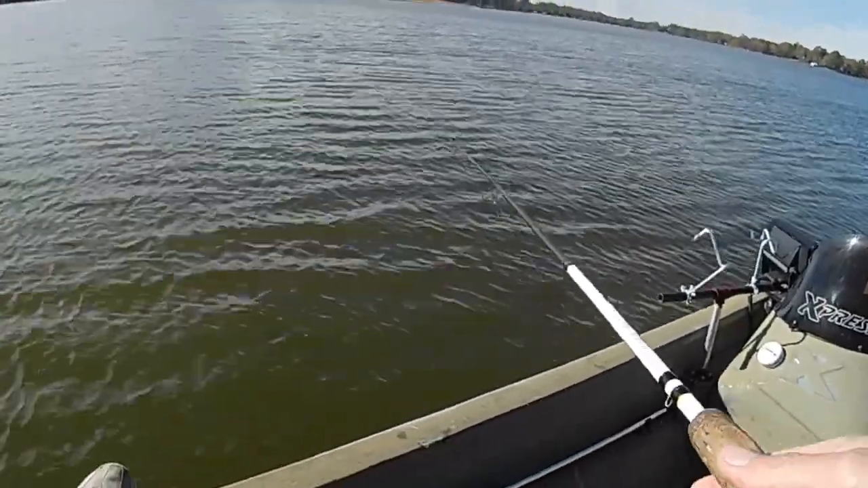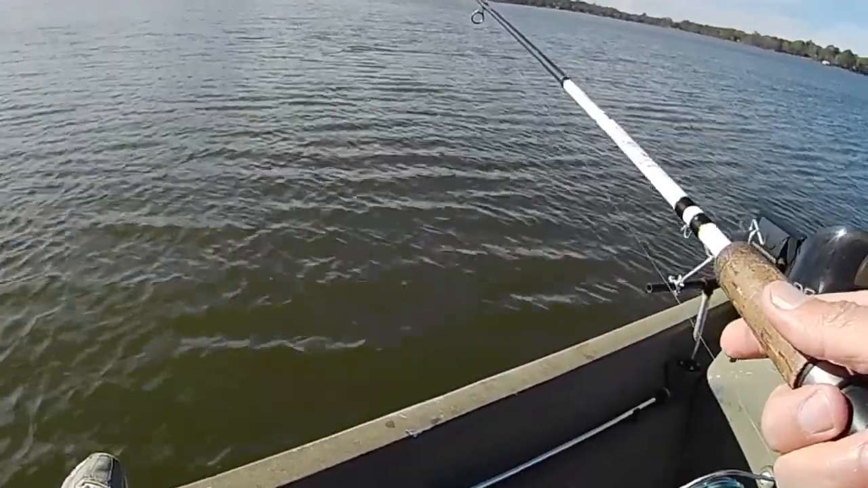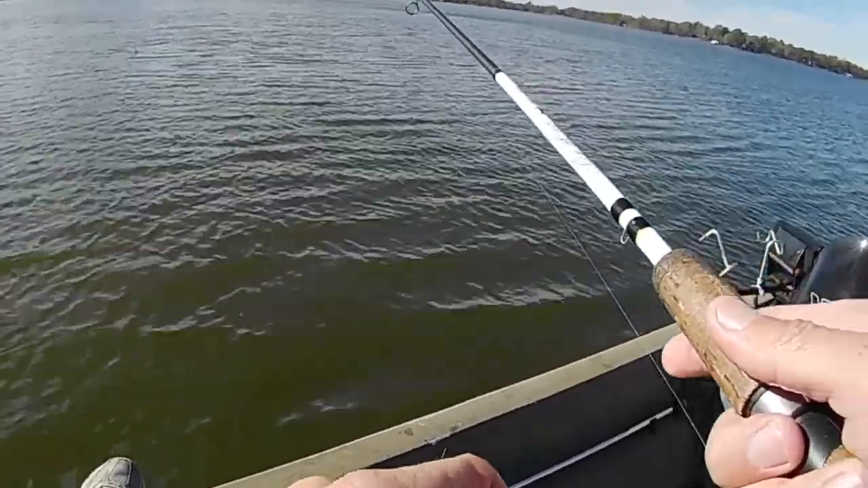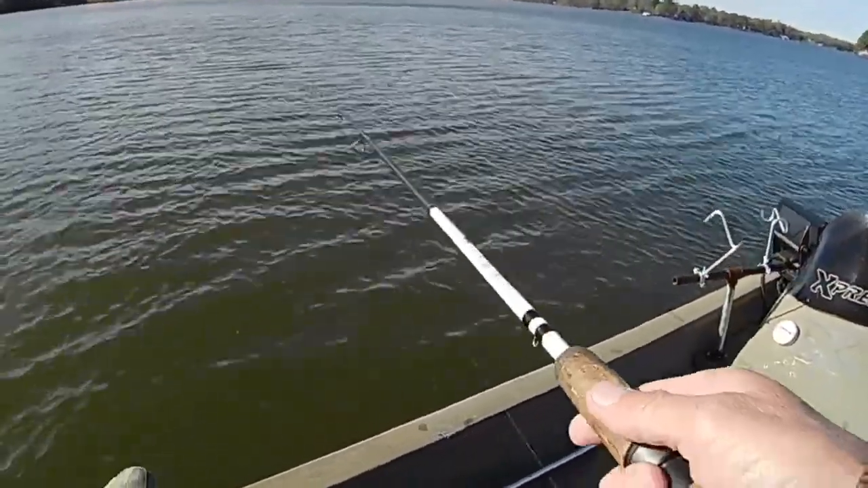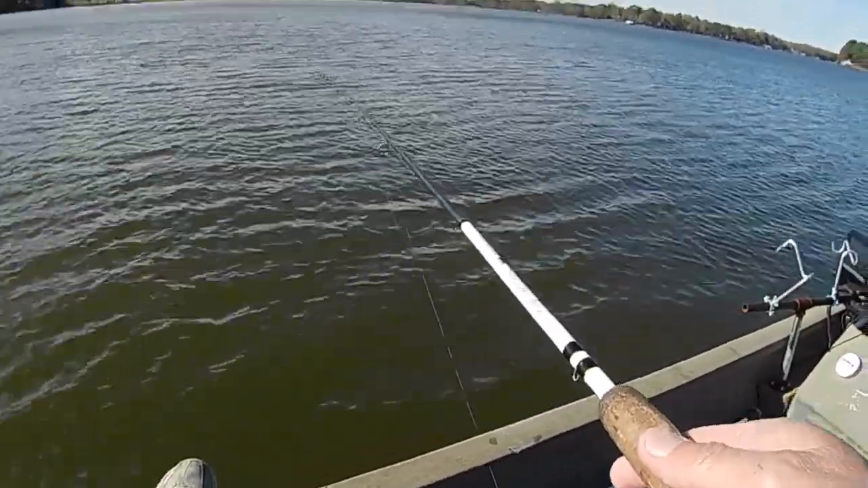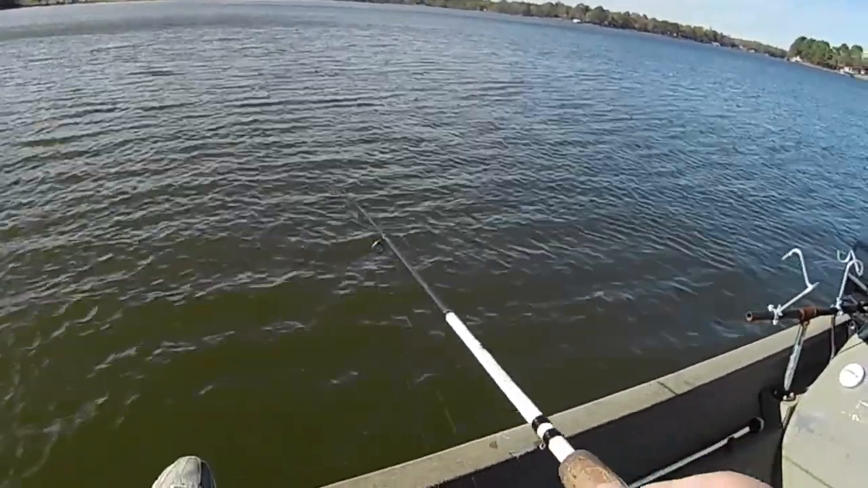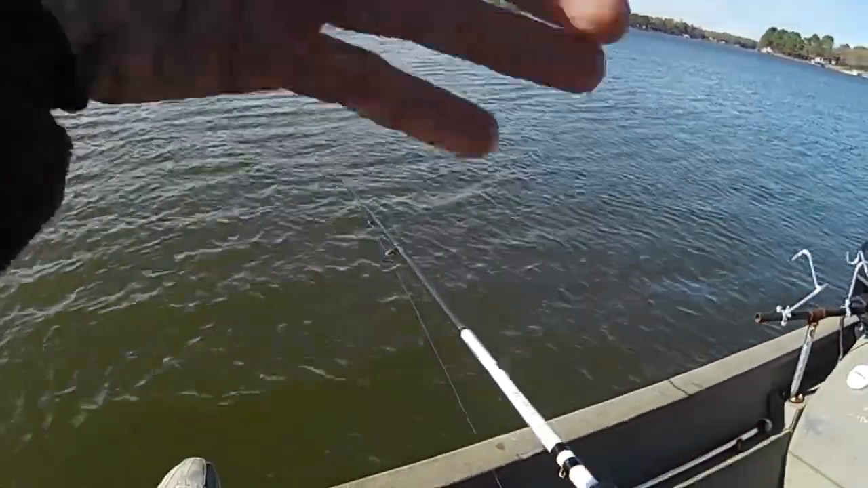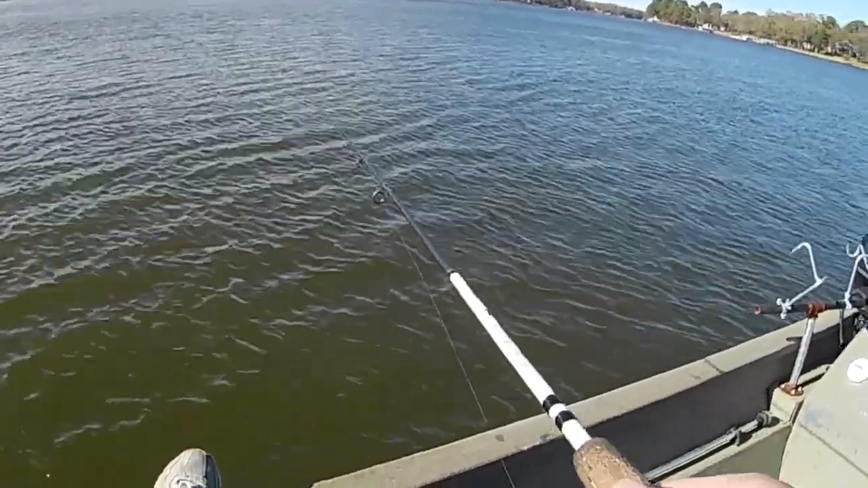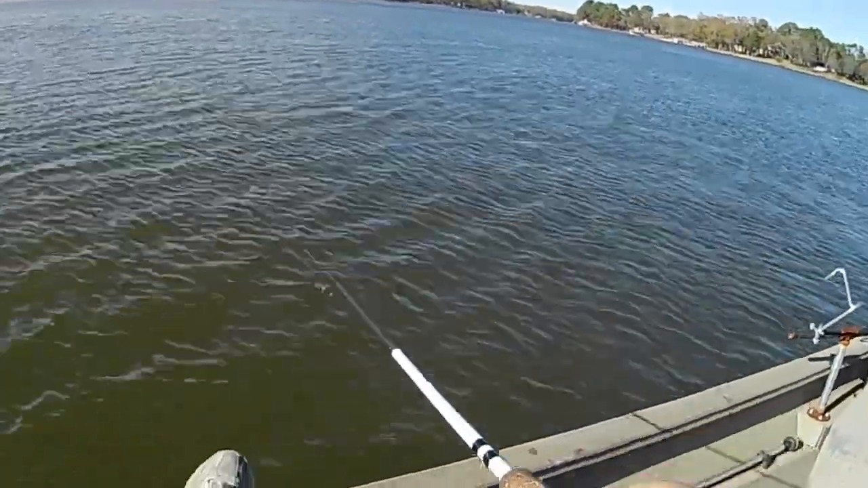So basically I'm just fan casting and dragging and drifting around where I think the creek itself is. I'm not in it every time, and I can't pinpoint exactly where it's at. But the fish I'm gathering are hanging around on the edges of it, and when I drift over them or fan cast out across it, that's how I'm picking them up.